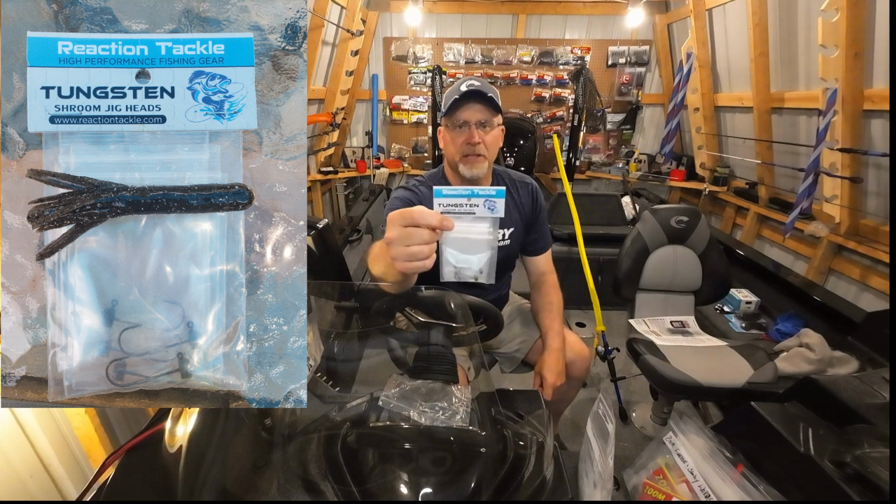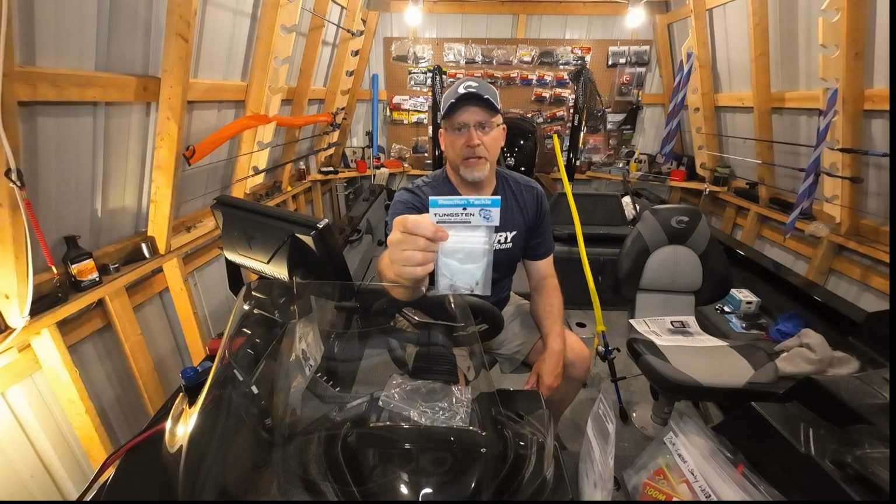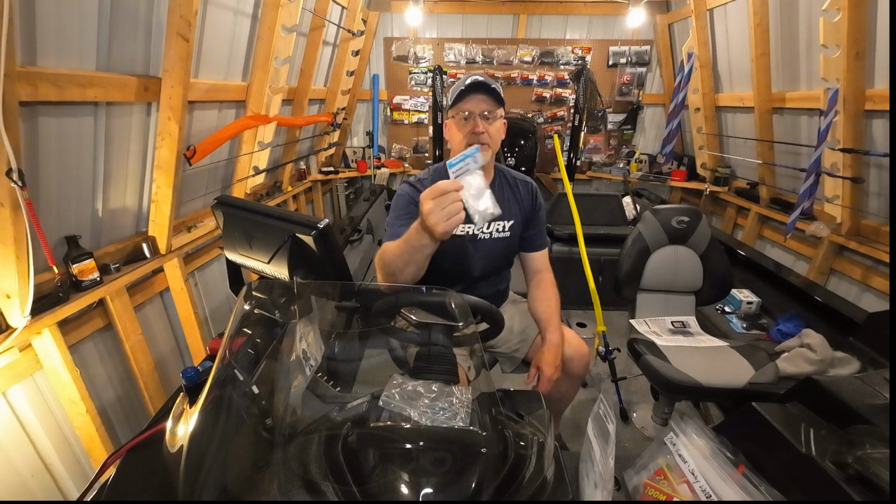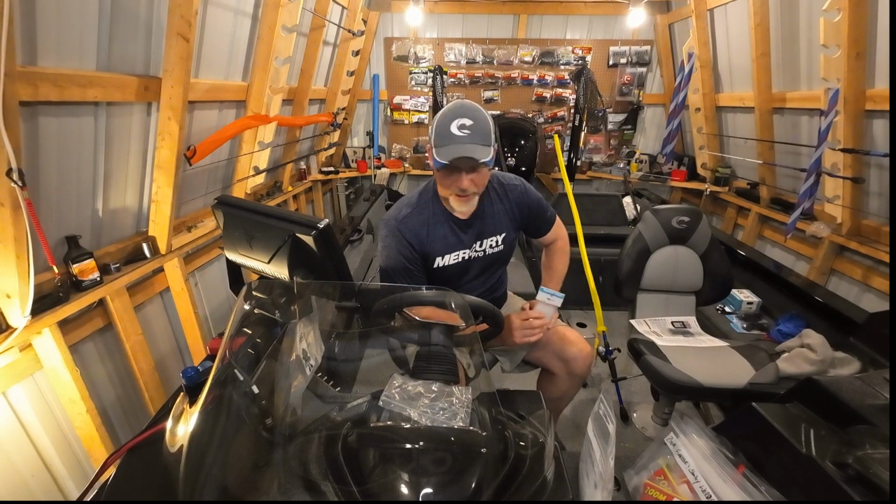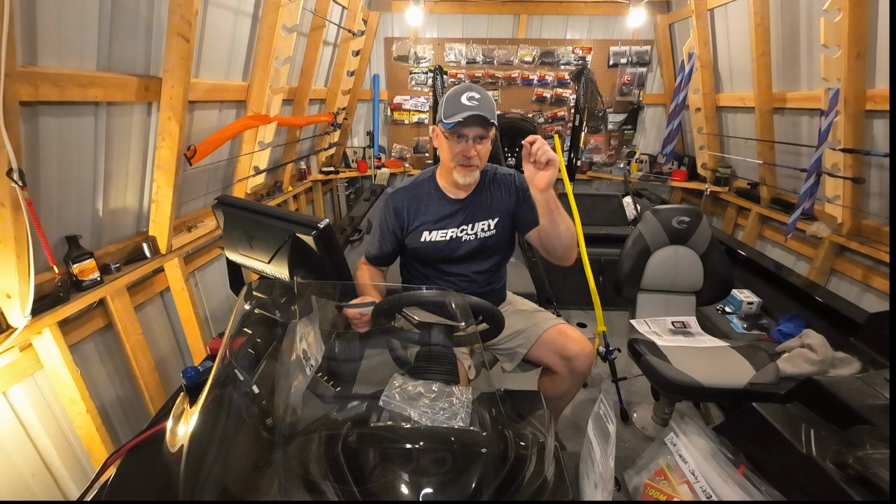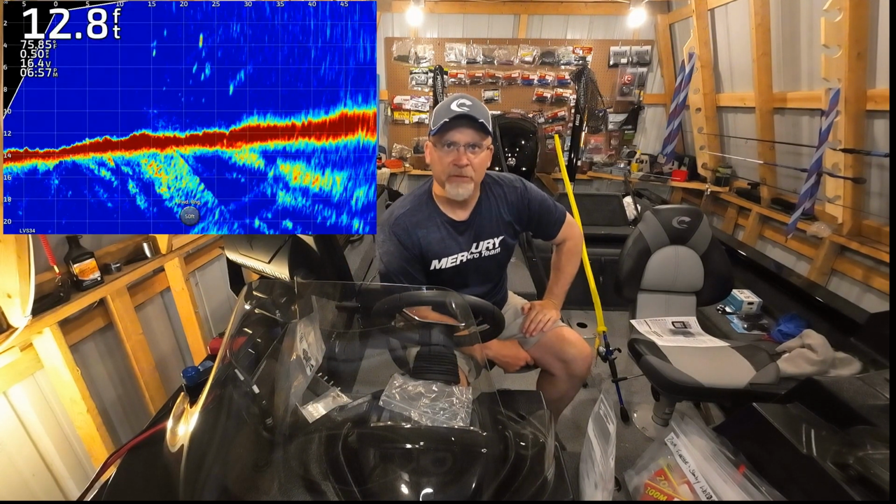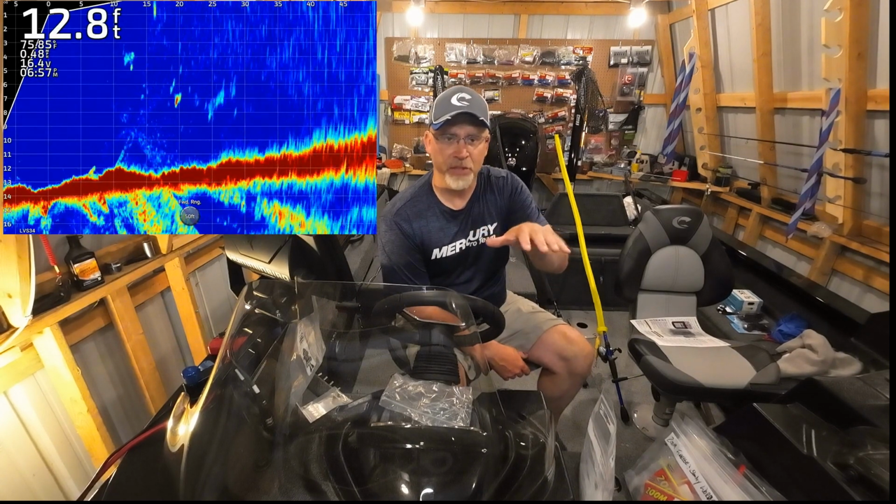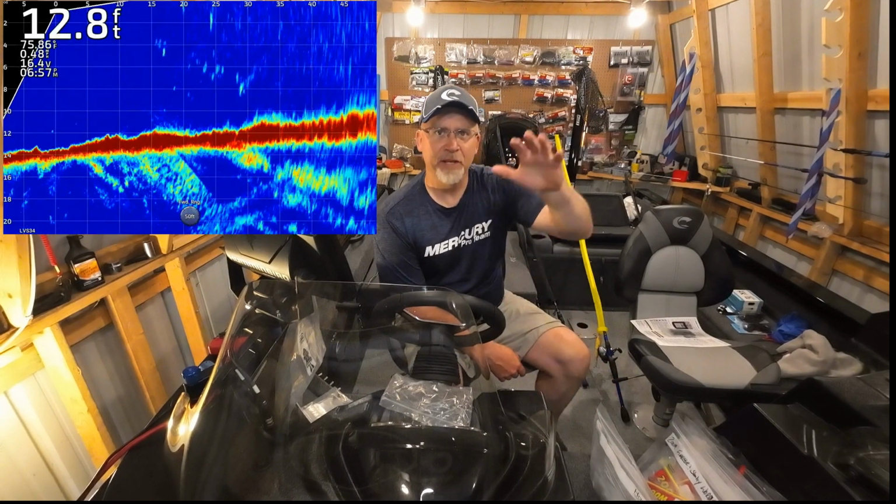And I'll put a Reaction Tackle tungsten shroom jig on there, and I'll hook it stupid tube style with this, and I use the 110 size. And that 110 size in that finesse tube gives me a great rate of fall. I like it just fast enough for them to react to, but slow enough for me to be able to pick up when I pitch it out there in case I got to adjust my forward imaging to be able to see it. But it also allows those fish that are feeding up to track it.